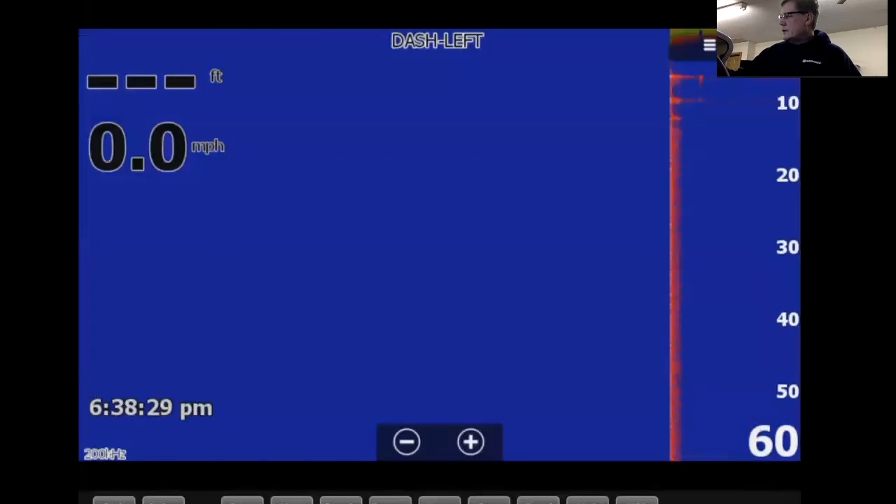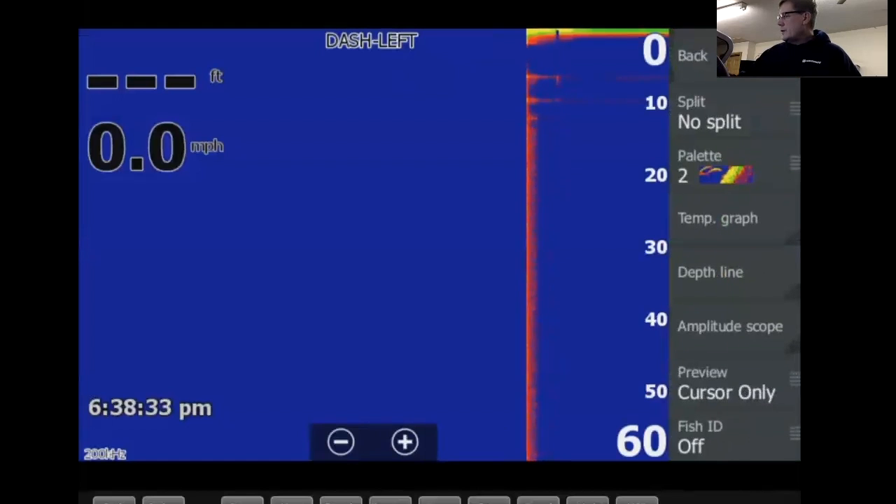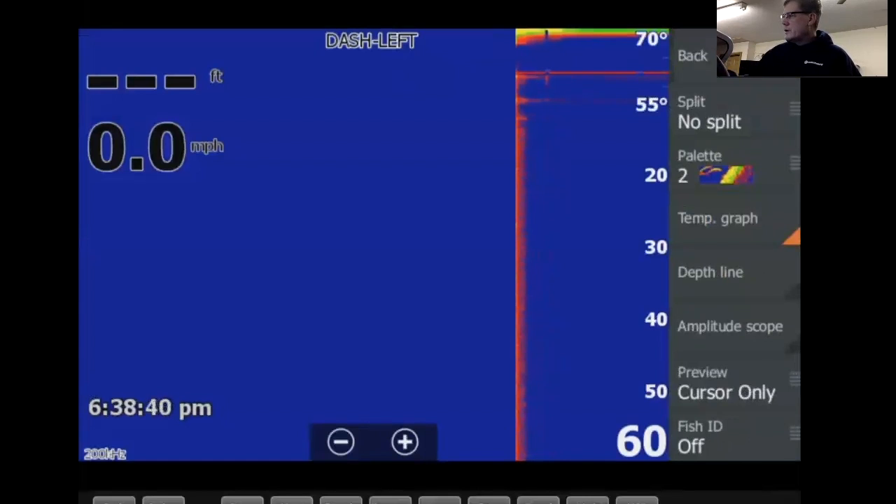Let's see here, menu, view, temperature graph. What that's going to do, if you turn it on, you see a little bar up here. It's going to actually graph the temperature up and down. I don't use that.